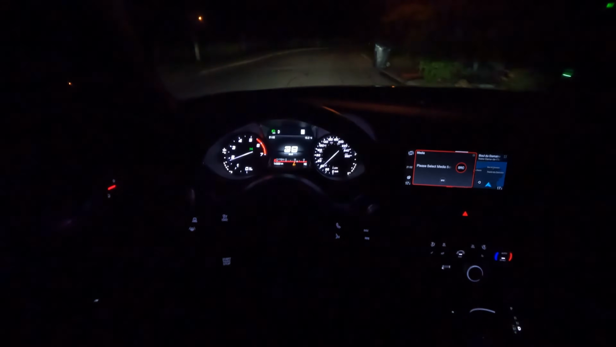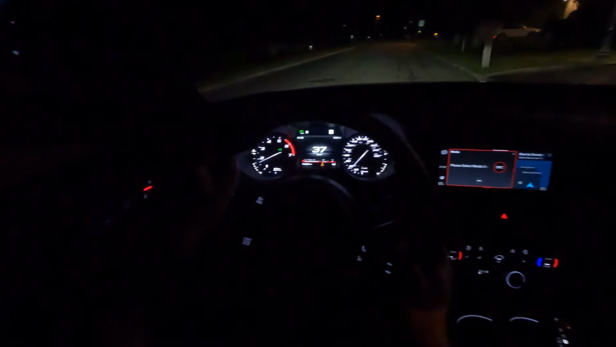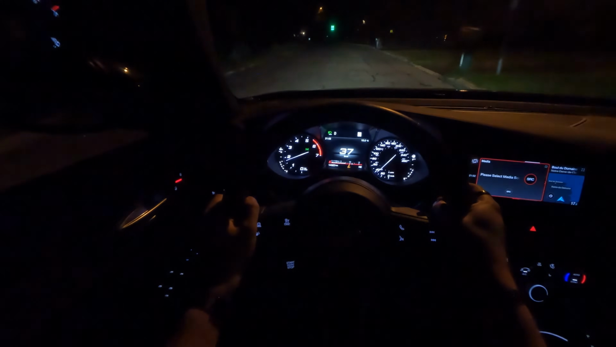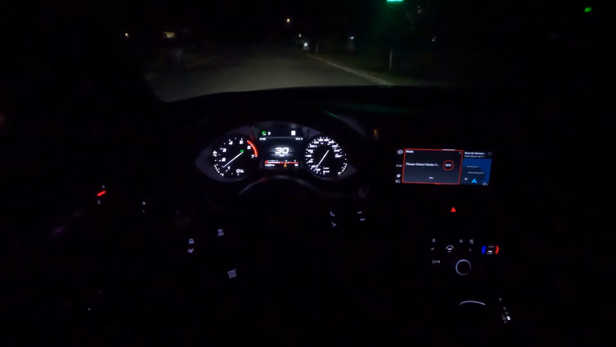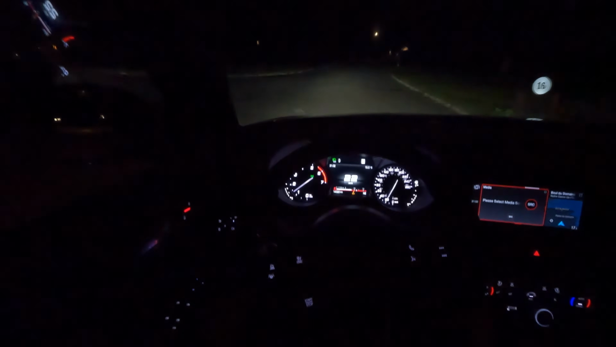Okay, so I guess I will leave things there because I don't want to make it too long. I just kind of wanted to show you what it's like to witness the Alfa Romeo Giulia at night. And also, I just love driving these cars, so I'm looking for any excuse to do so, and filming a video could not be a better reason. So there you go. There you have it. That's the Alfa Romeo Giulia Estrema at nighttime.